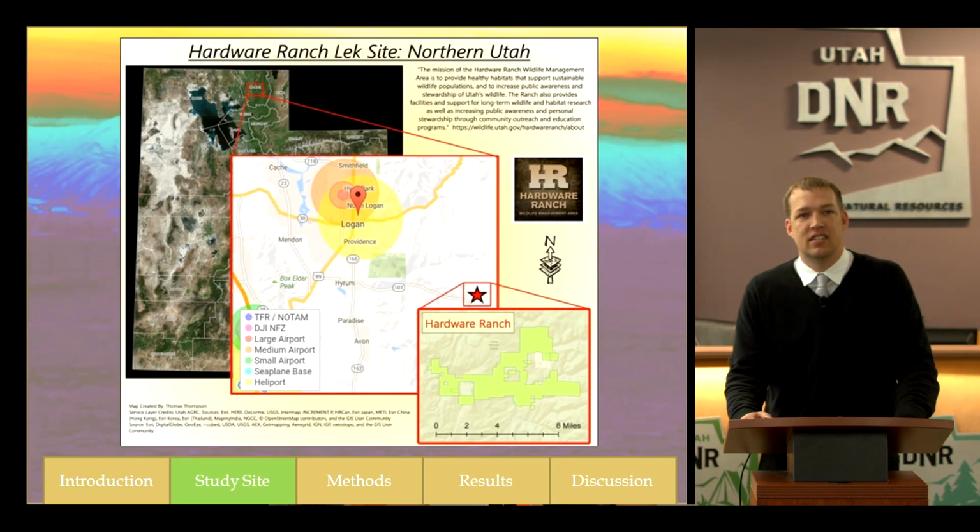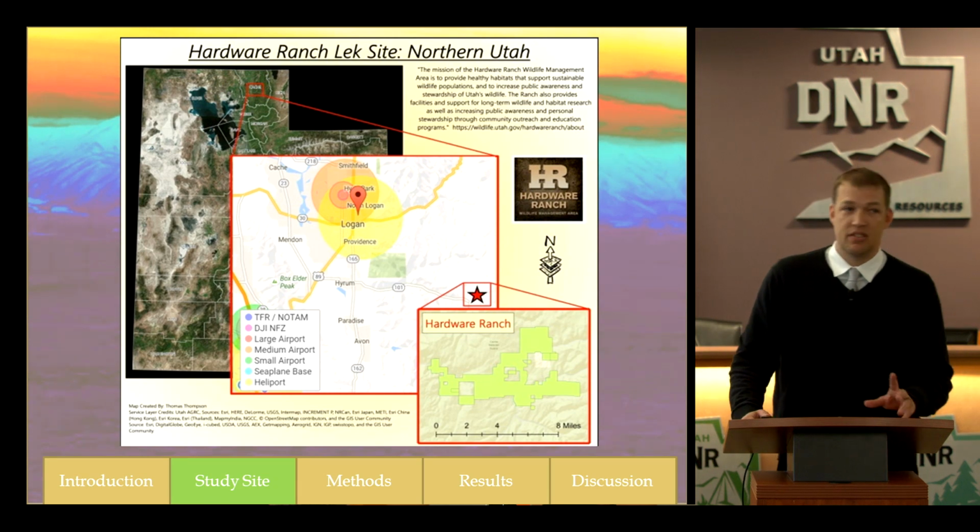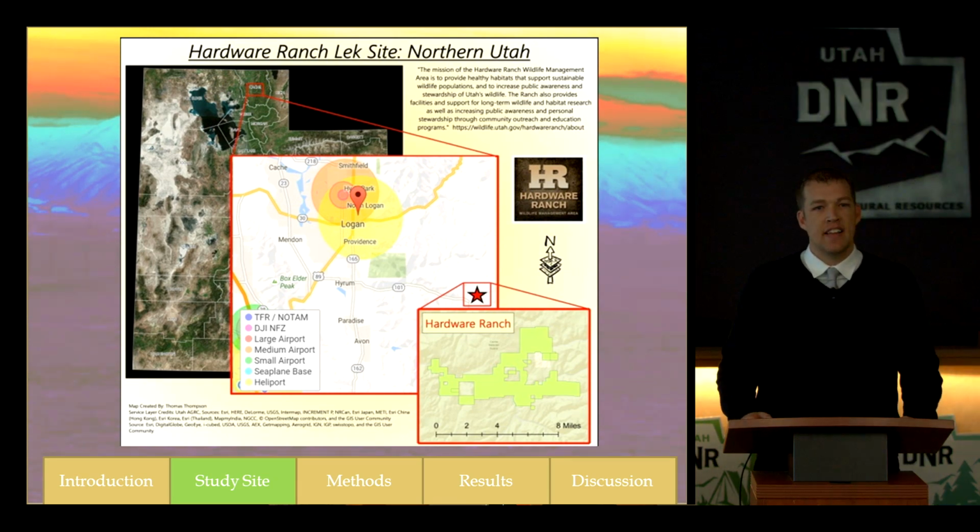So once we had our data collection tool, we needed to decide where we're going to go. My study site's in Cache Valley in northern Utah, at Hardware Ranch. Looking at that graphic in the middle, there's red polygons and yellow polygons. Those are designated no-fly zones. You're not allowed to fly in those red polygons, and there's helicopter pads in those yellow zones, so you have to fly with strong caution in those areas.